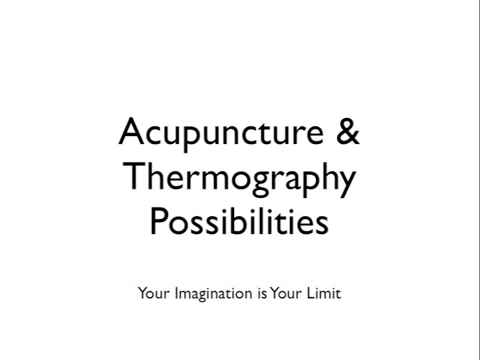Your imagination is certainly your limit with thermography and acupuncture. We have done these studies with no expectation of outcome. Picture what could become of the science of acupuncture with this technology. From what we have seen so far, the 4,000 years of clinical trials have been validated through modern science. I will now show you some images that clearly show imbalances in the body that are treatable by acupuncture.